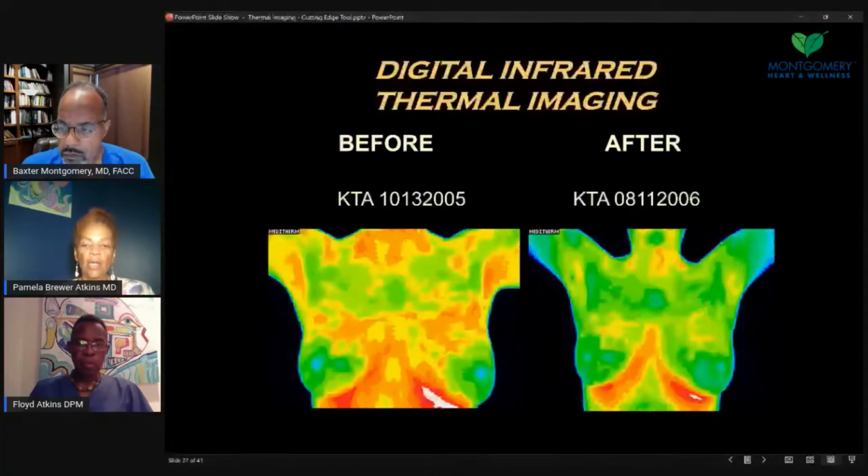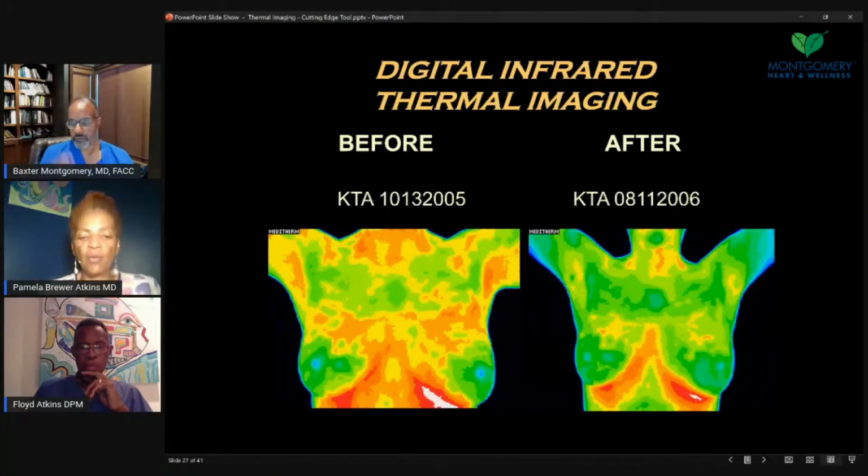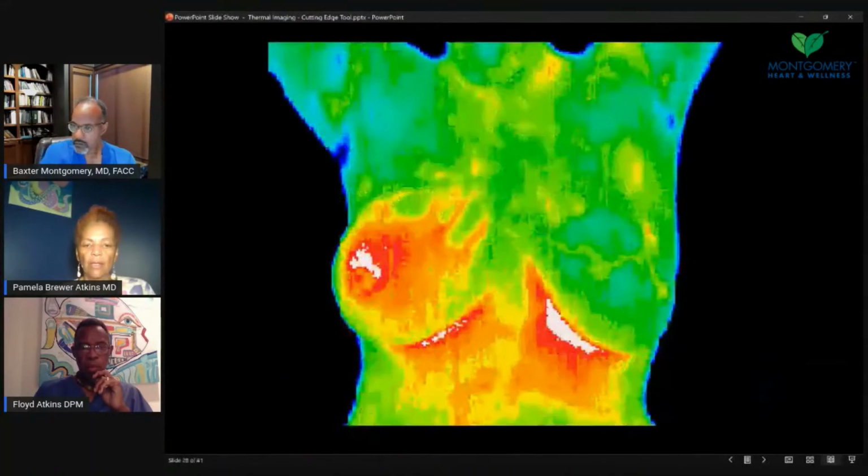I do see a blue area in the thymus area, and that can suggest some immune dysfunction, that the immune system needs to be strengthened and improved. But it seems like some of that cleared up also in the neck area. Yes, it did. And this overlay with the breast tissue is, like you said, skin fold. You'll see that warm, hot area where skin is touching skin, and that is not alarming. We want to let you know that.